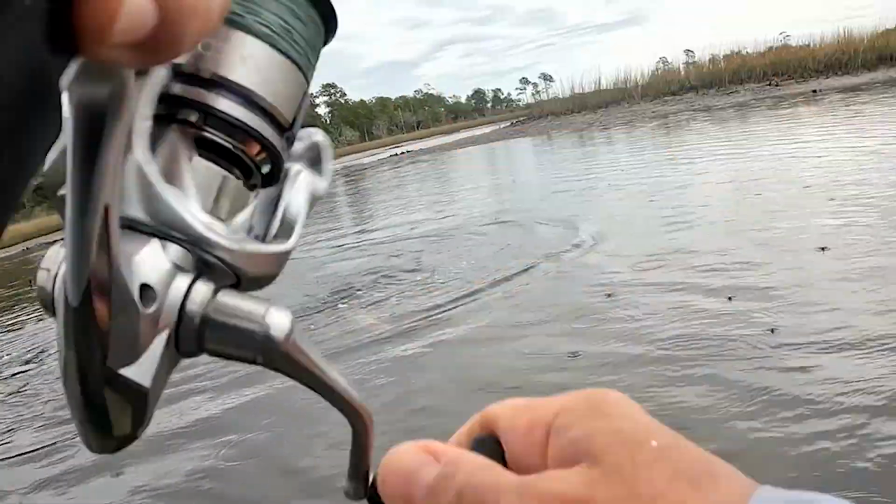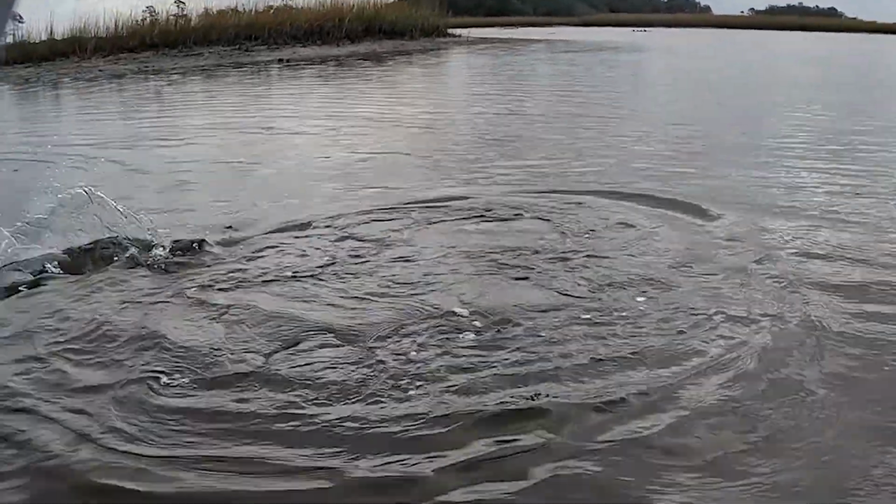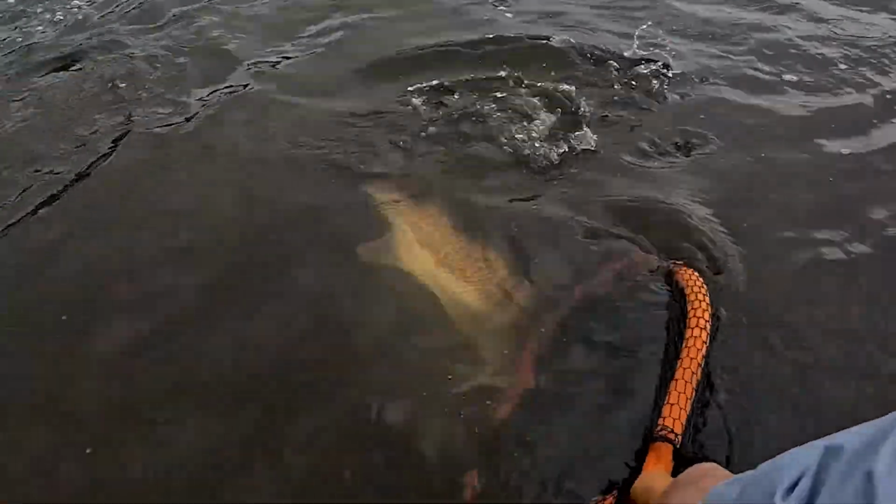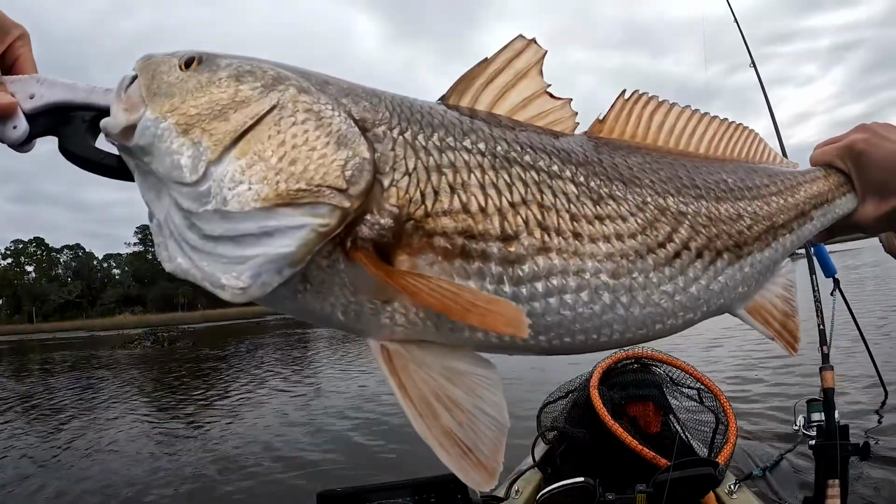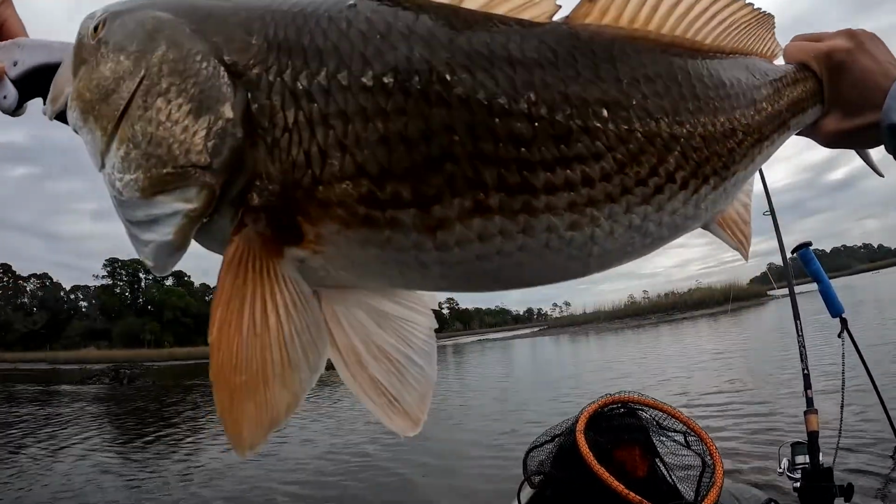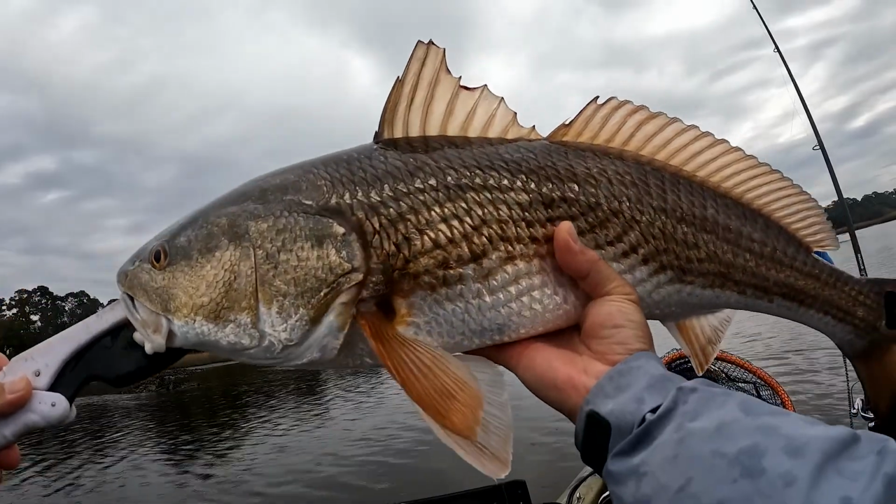Oh yeah, he's done. Oh, don't cut me off now. Oh, yes, right into the net. Oh yeah, he's fat. Upper slot, right at 27. There he is. Hit like a freight train.